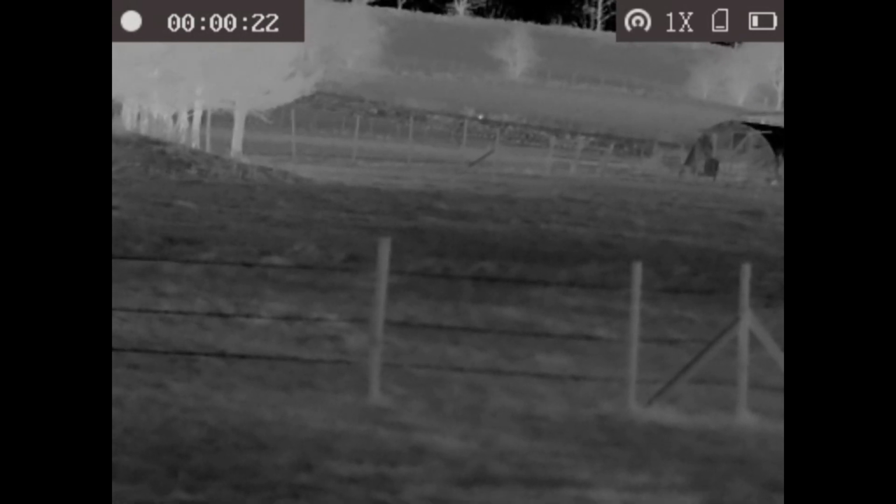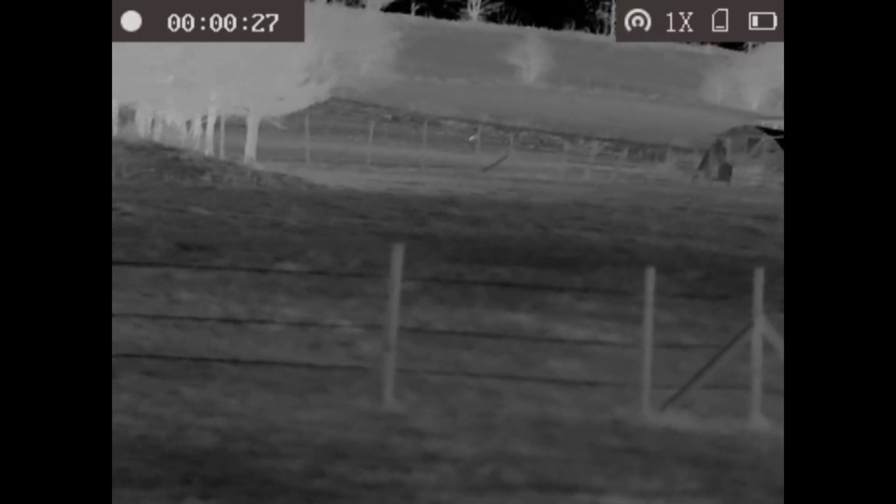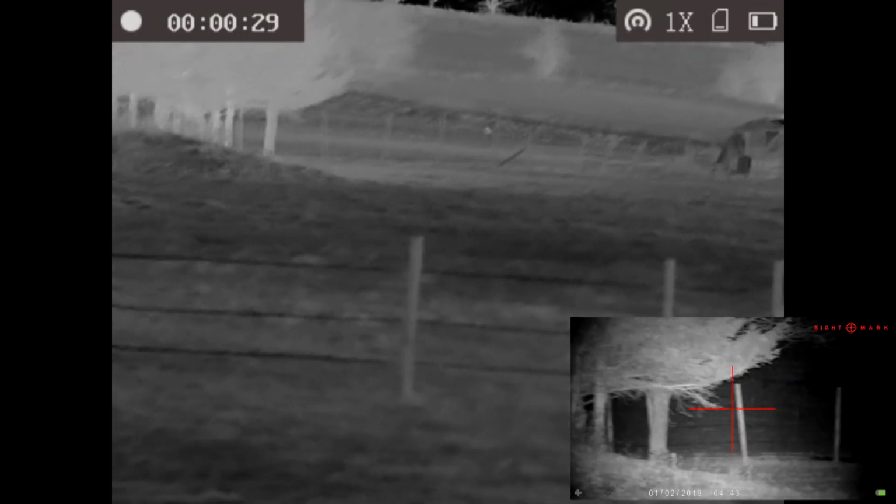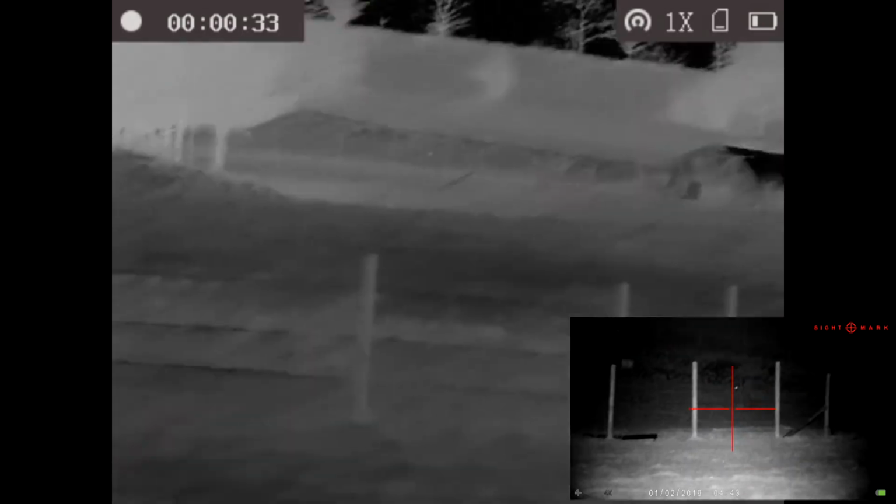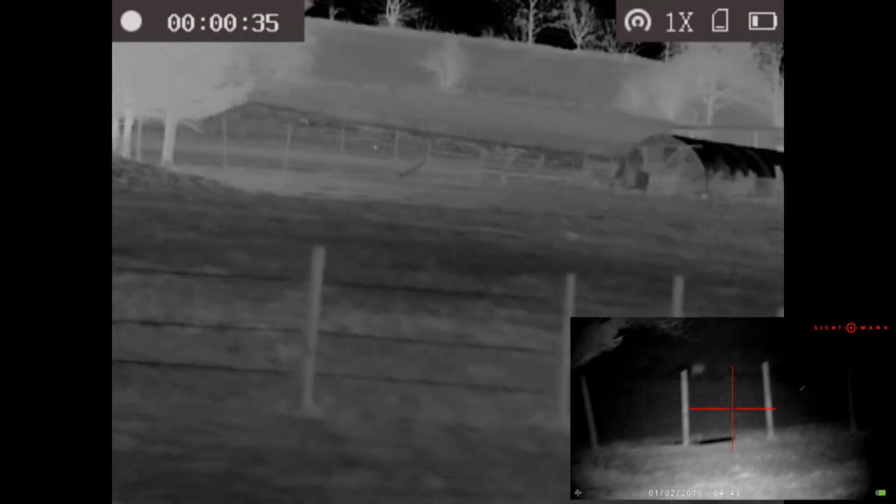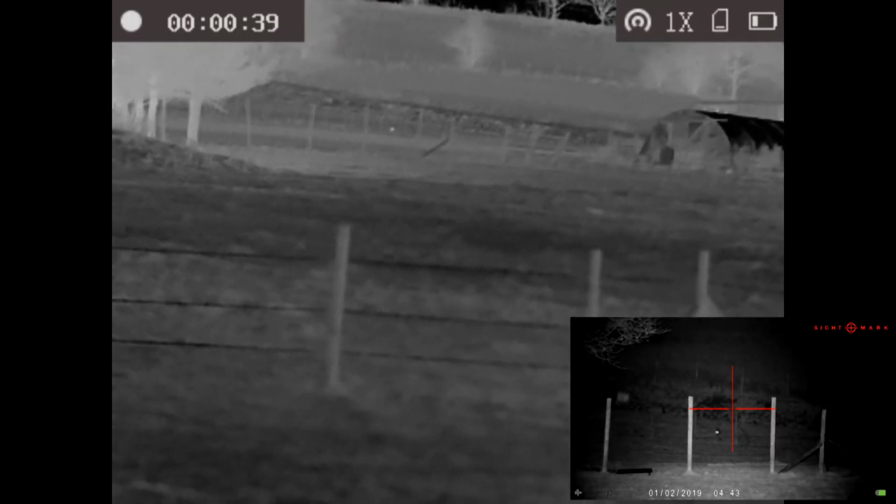Now here's the main event. This fox is following a line we've seen them on regularly. Comes over the backstop, which is actually on my test range, and it's working towards us. It's interesting that you can watch it here simultaneously on the night vision rifle scope. This is a Sightmark Wraith HD, and it will come all the way in.